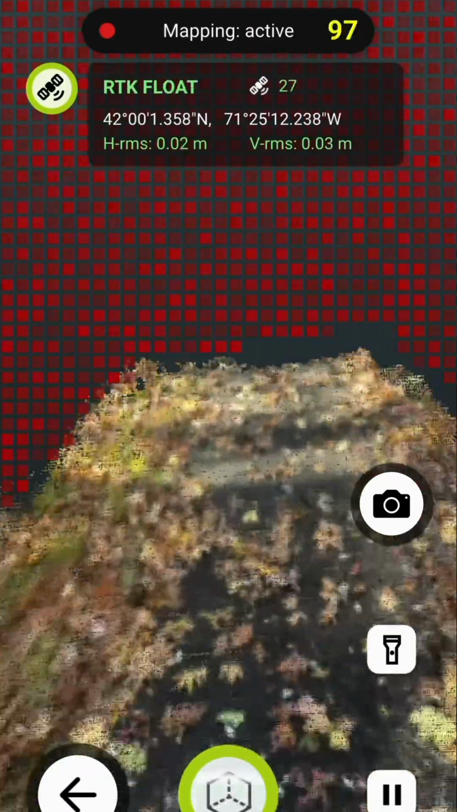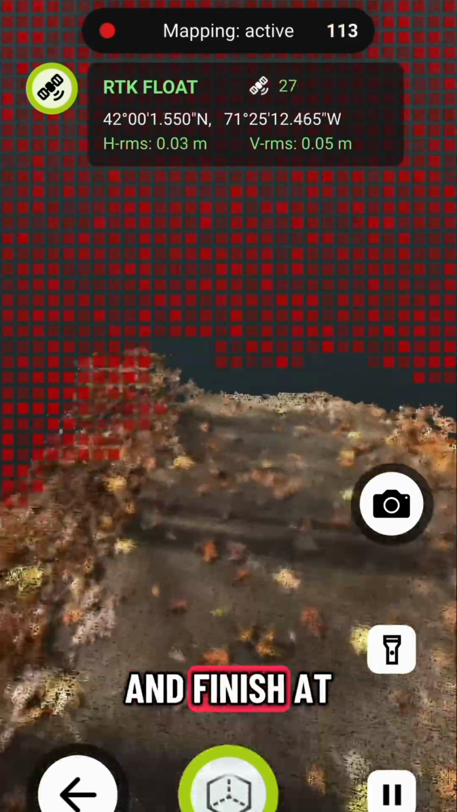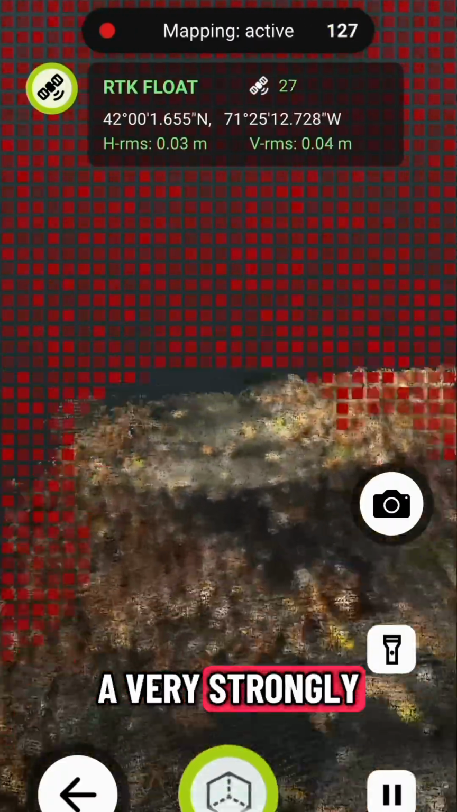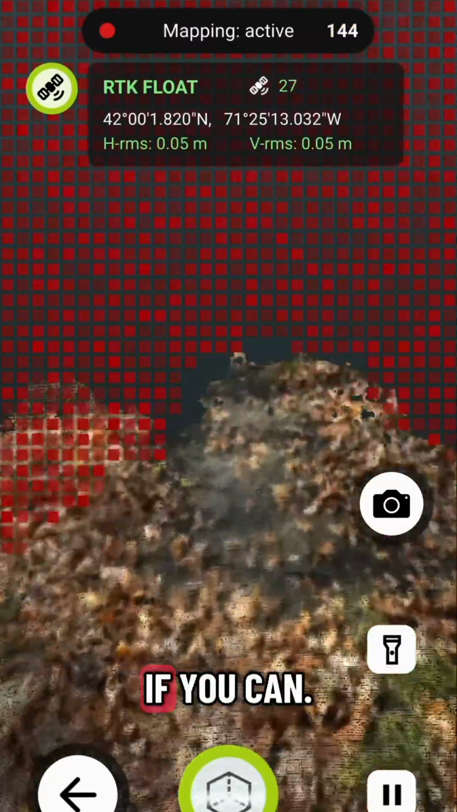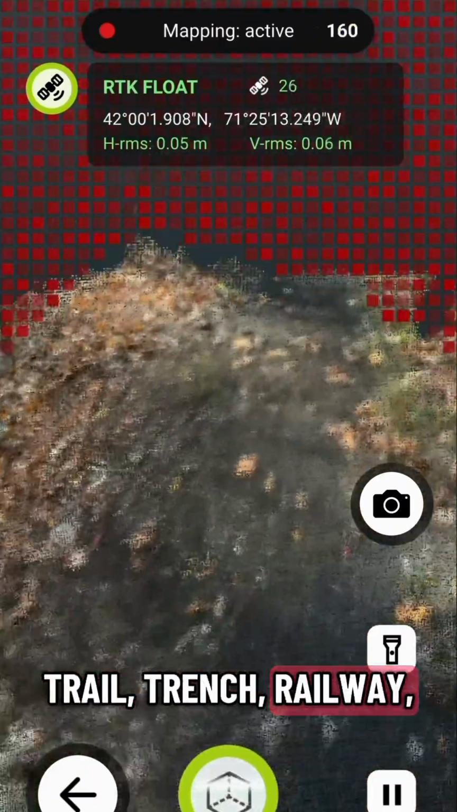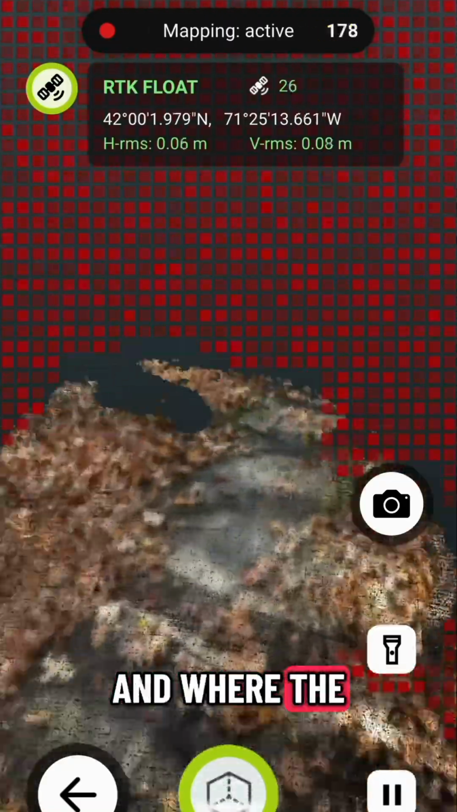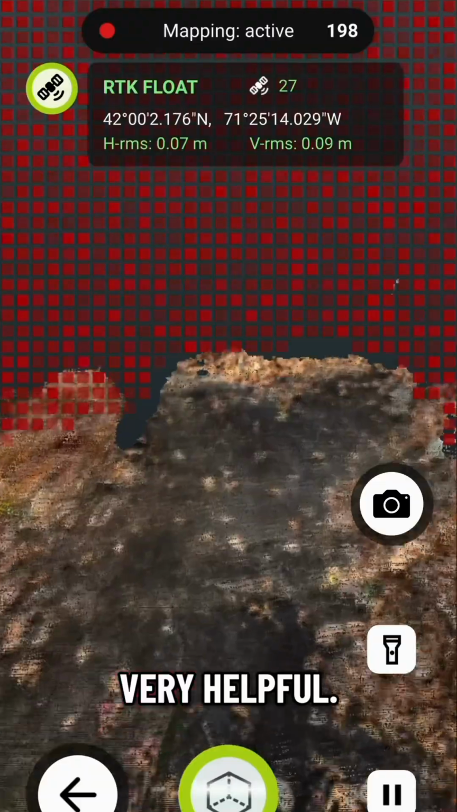So in this case, I don't necessarily have to start and finish at the same area for loop closure, which is normally a very strongly recommended practice for Dot3D users, and always something you would do if you can, but in this case for a long stretch of trail, trench, railway. These are scenarios where that really doesn't necessarily make a lot of sense, and where the GNSS receiver or the RTK device can be very helpful.